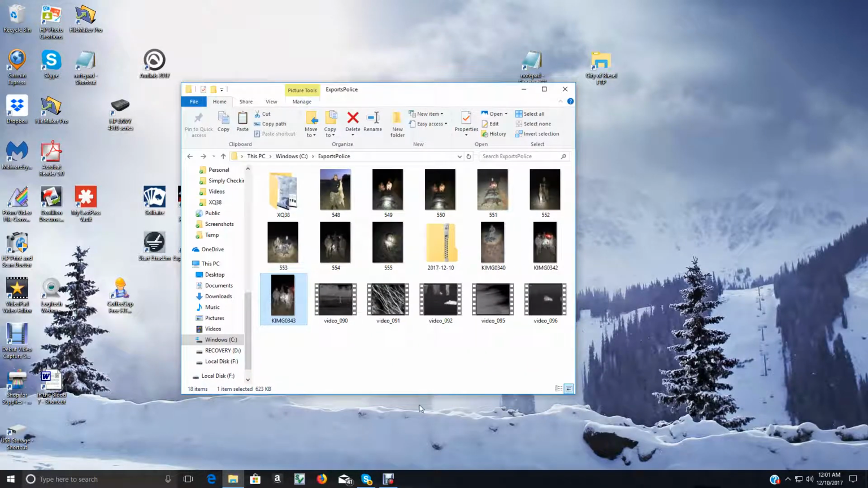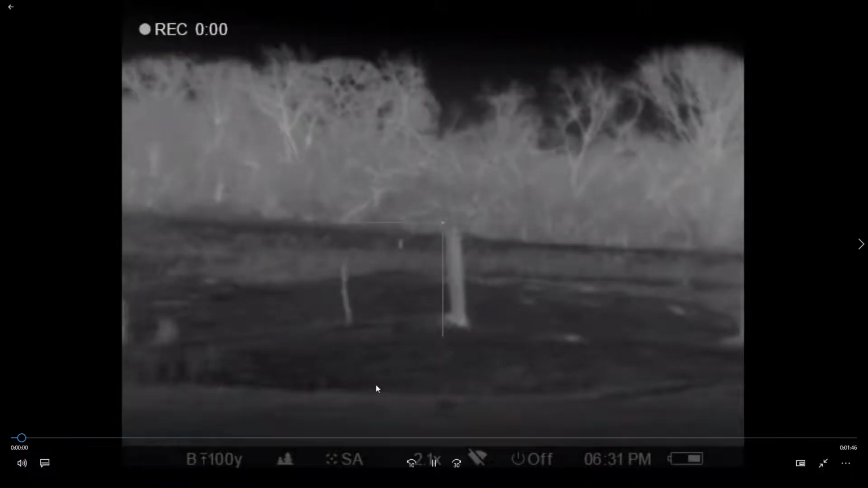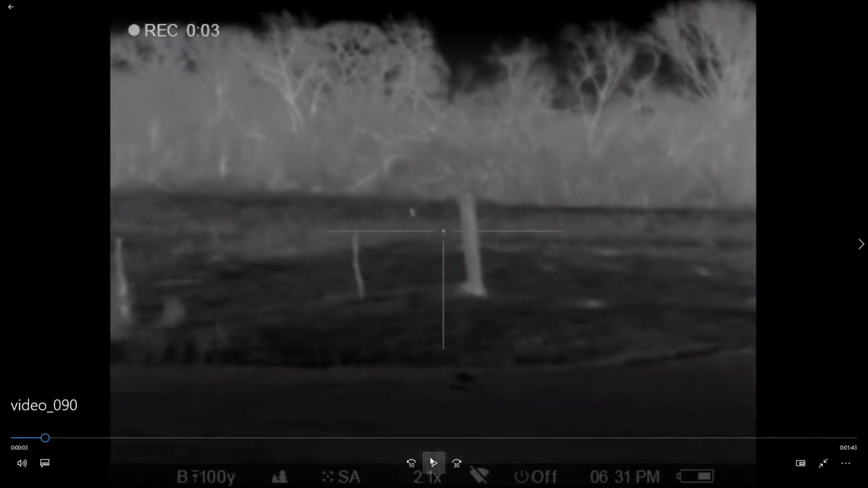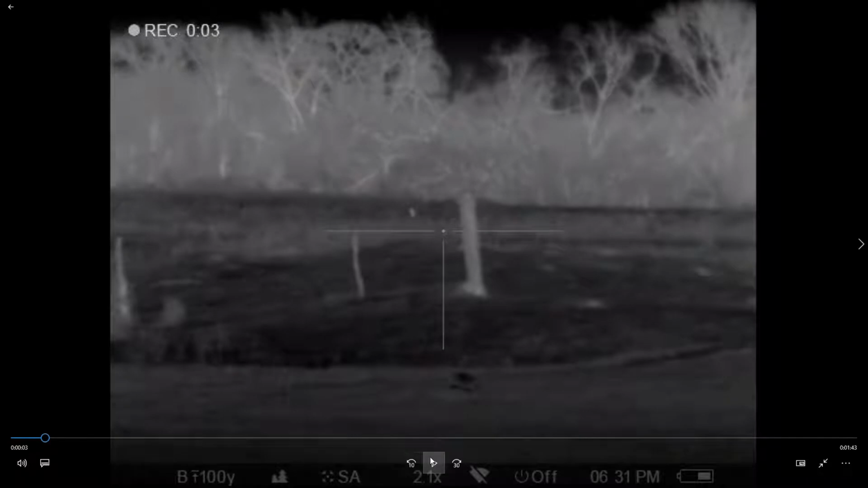Okay, I've got you a few hunting videos tonight. We went hunting tonight and had a pretty good night. A rancher called us, and we've actually made a couple places. He was having trouble with hogs and coyotes. So, the first thing we did, we got down there and didn't see any hogs in this particular field, so